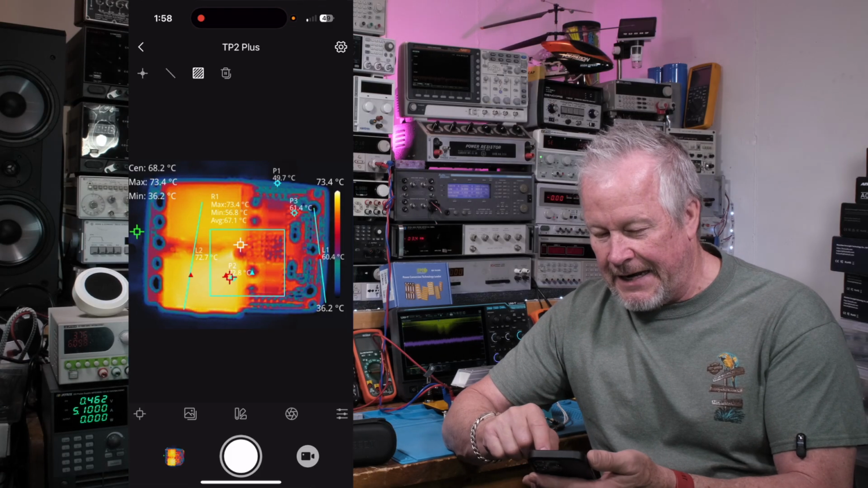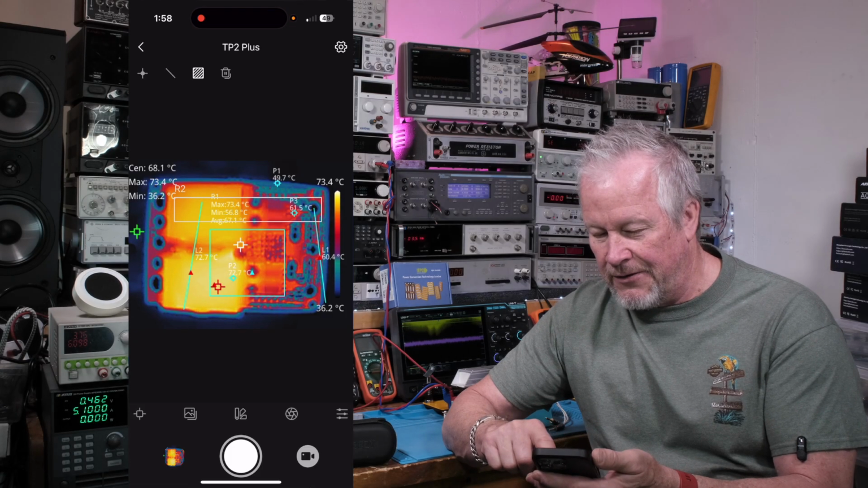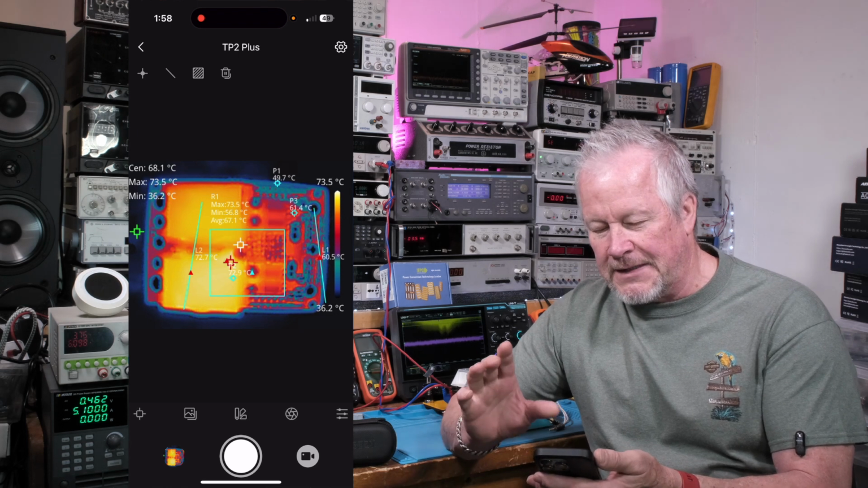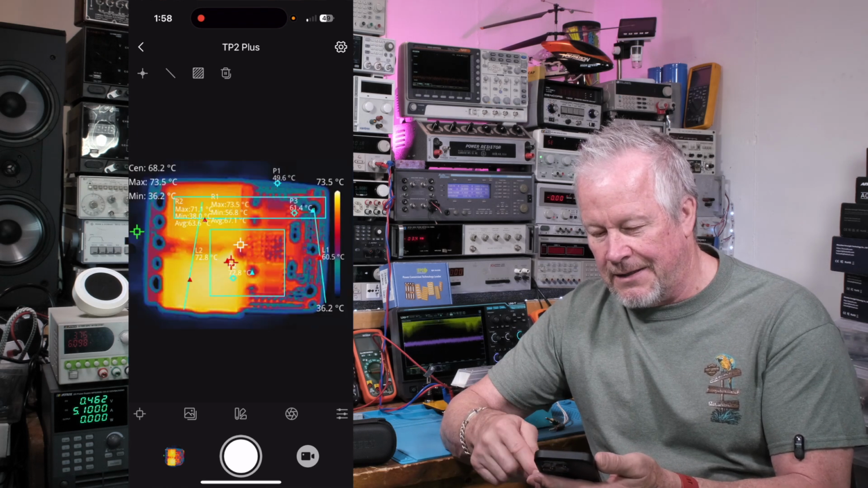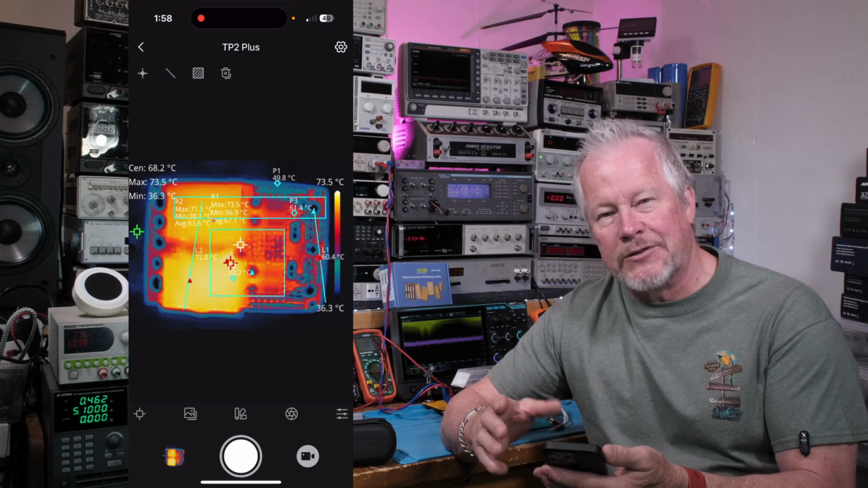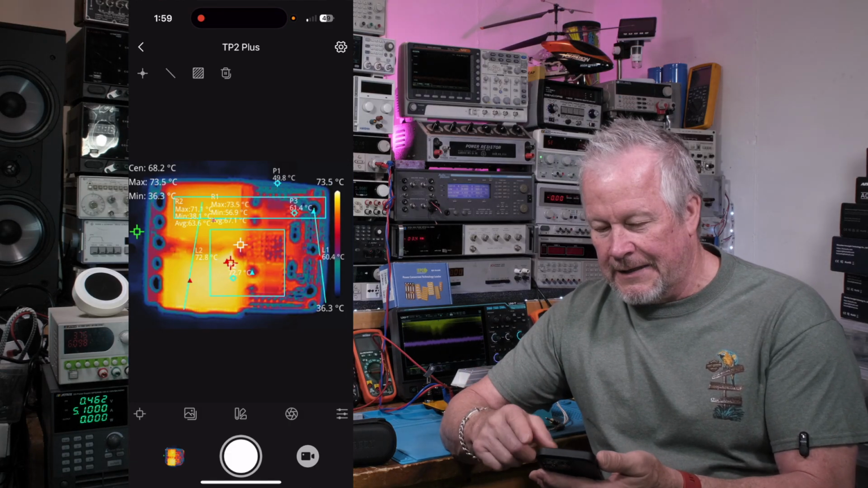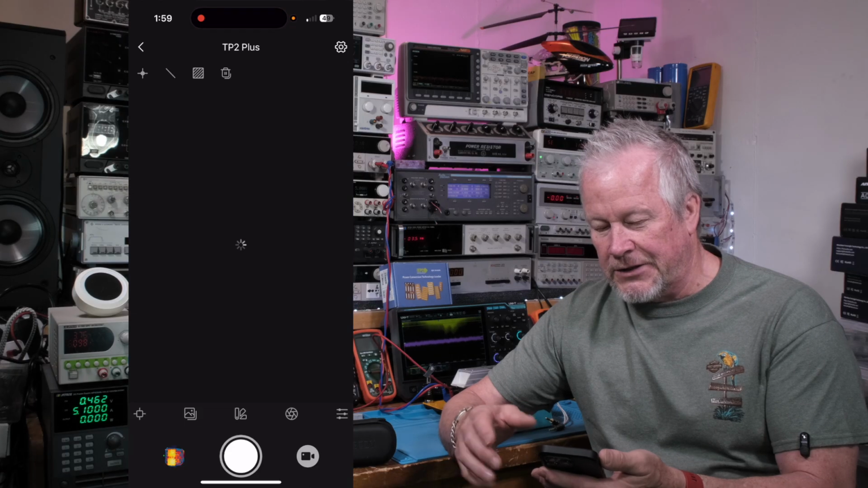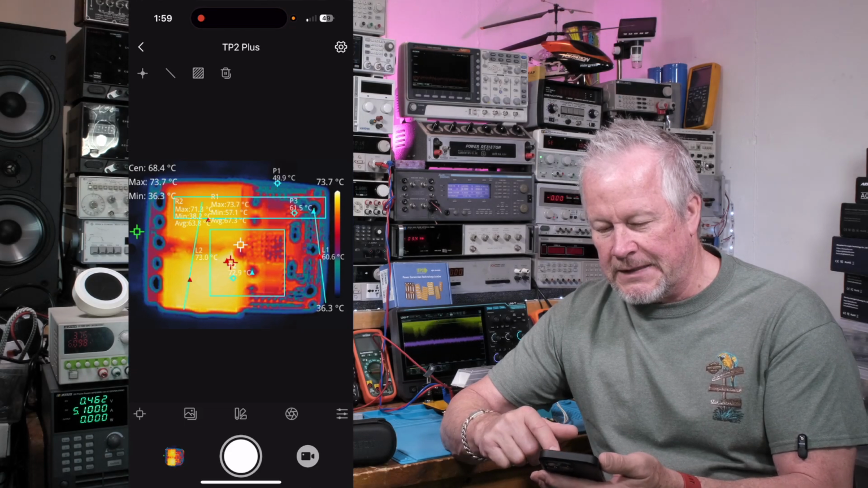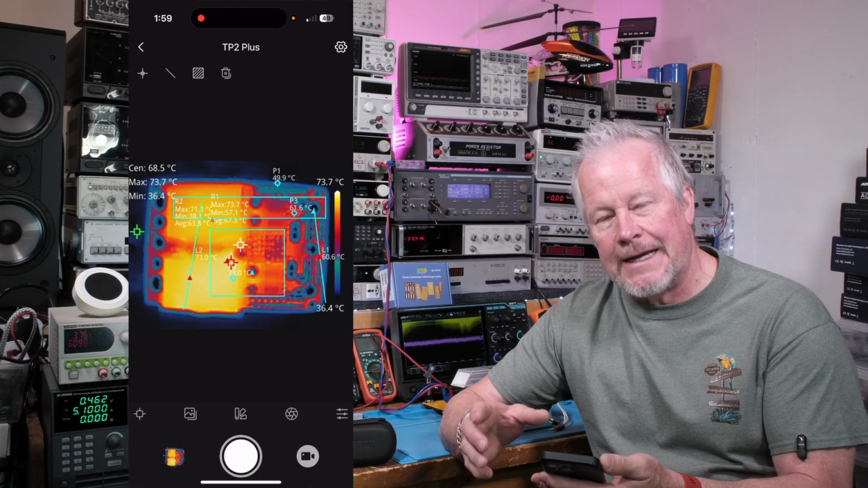And then the box, I can add another box. I could put a box or just across the top, rectangle. Same thing, finds a hot, cold spot in that box. Okay, the camera just recalibrates itself, does that every so often. So that scale on the right, it'll readjust that scale. And I'm not sure if it's when it sees a temperature change that it does that.